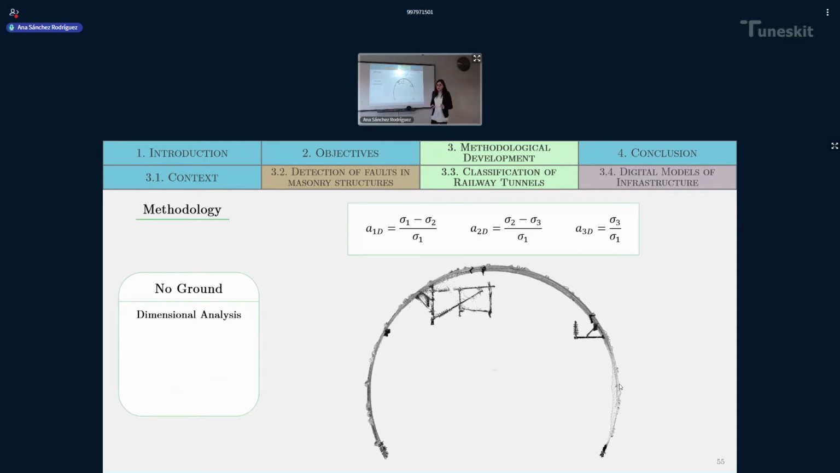Now, working with the point clouds classified as a surface, we obtained the classified lining points. And the next step would be to classify points from the power line and the cantilever points. How do we do this?